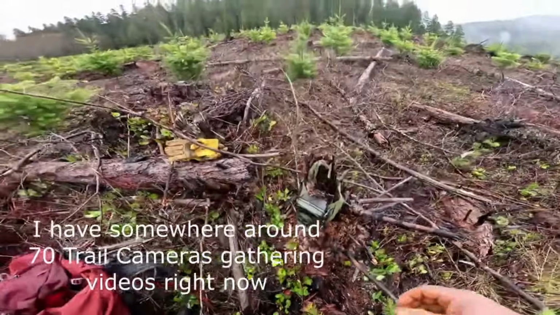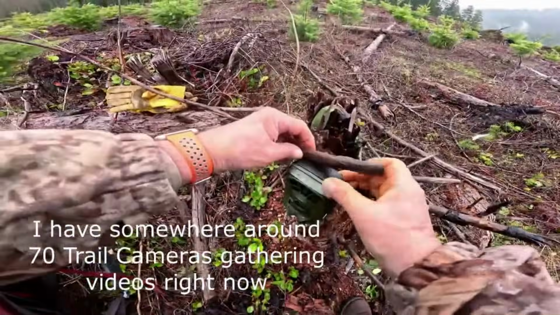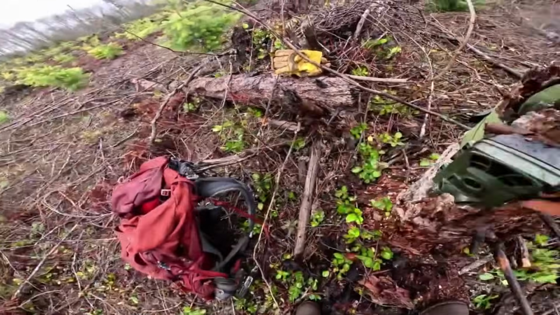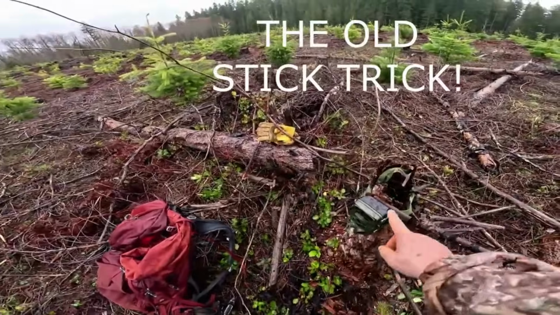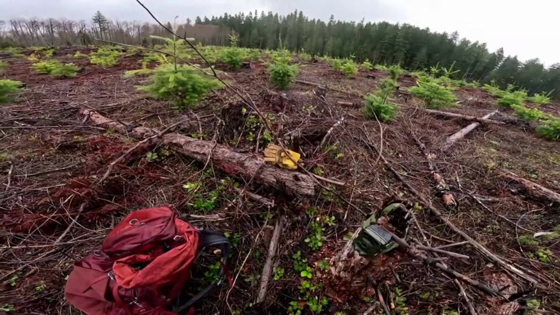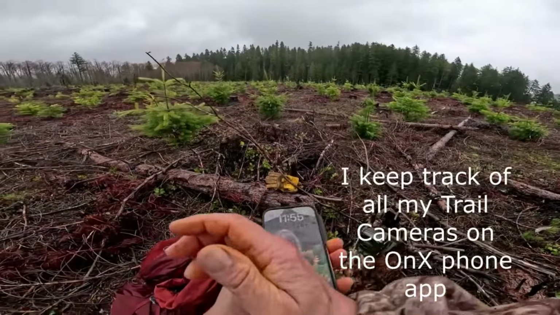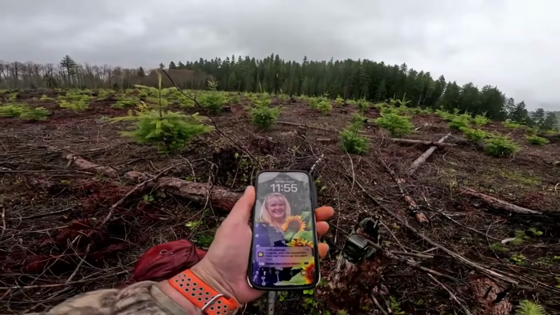Looks like it might be aimed up a little bit, so this is a pretty common trick, I'm gonna put that stick in there. I didn't use one of my metal prongs because this thing wouldn't hold it, so in this case it works out really good. And since this is a new place, I need to put it on my onyx.